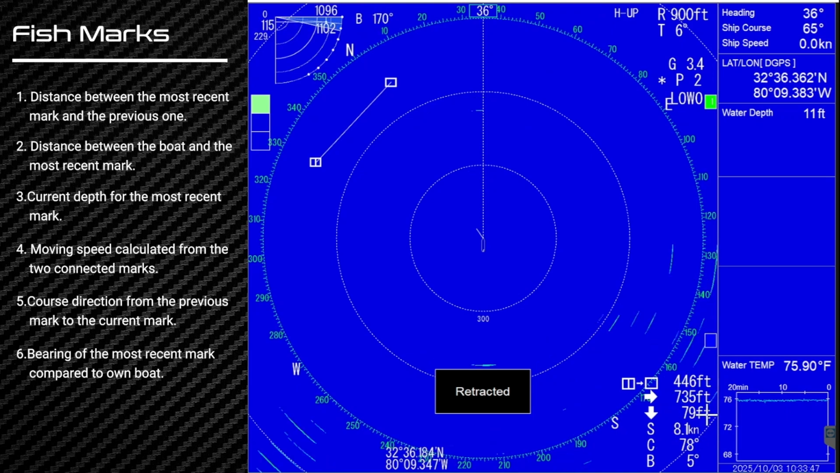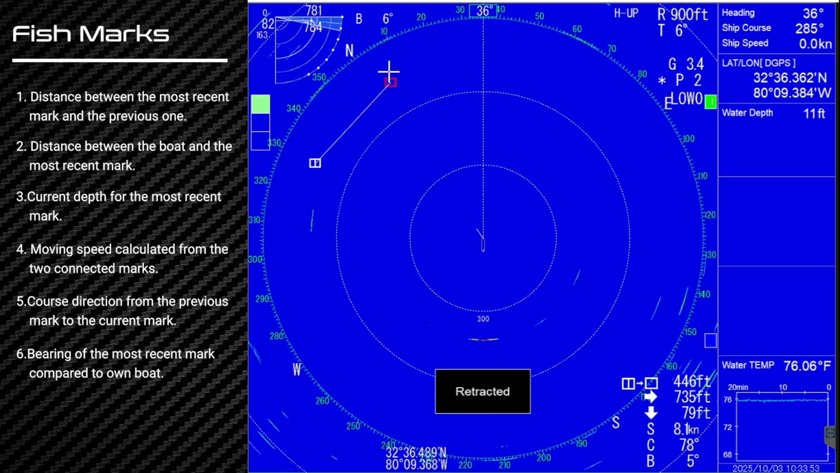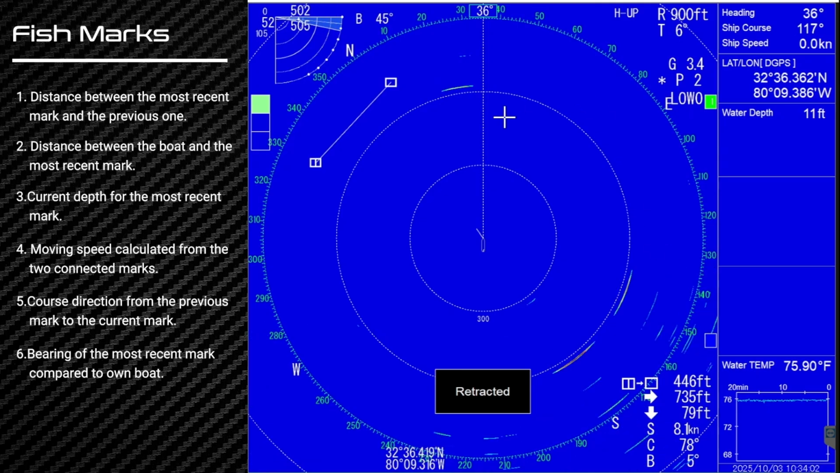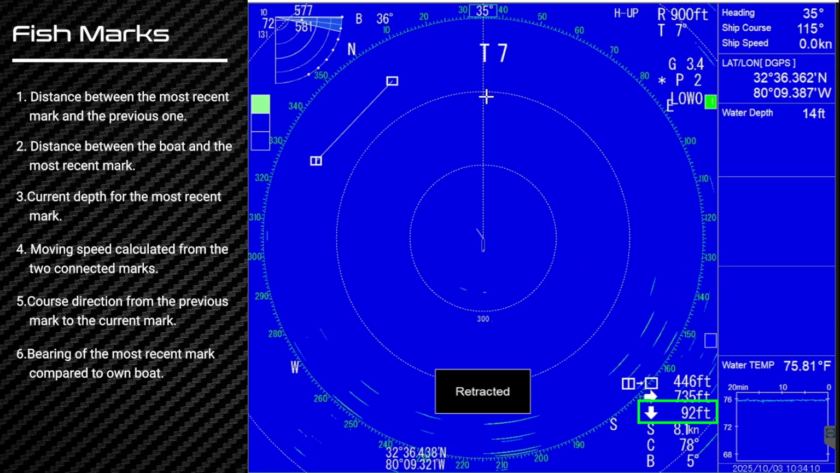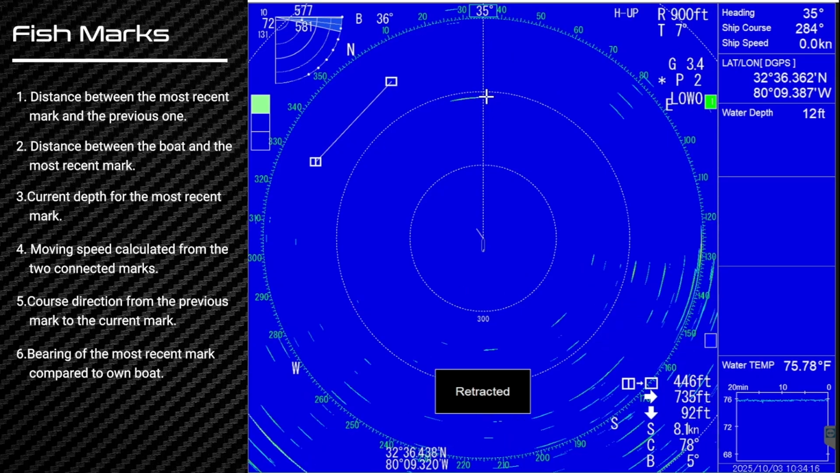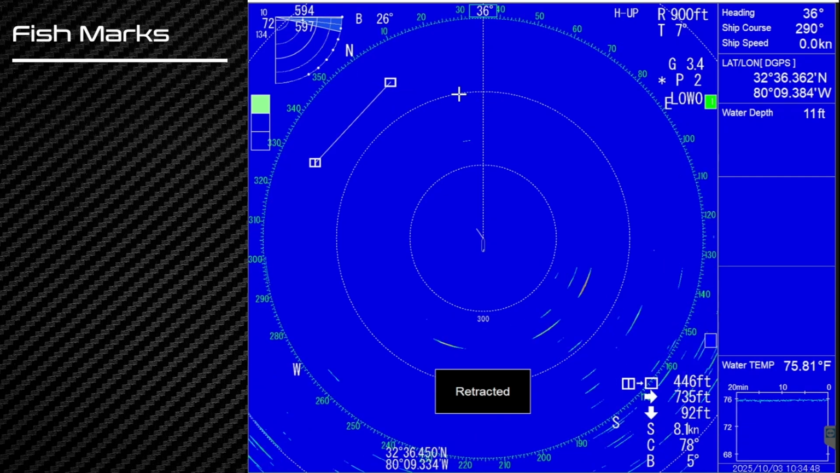Okay. Now, the depth of our square, 79 feet, but you'll notice there's no parenthesis on it, which means if I change the tilt angle, go ahead and change the tilt angle, that number is going to change. It doesn't help you. It doesn't give a reference depth that stays there. You don't know what the original depth was of that fish when you put down the fish mark. A lot of captains use fish mark. I think it's important to use both.